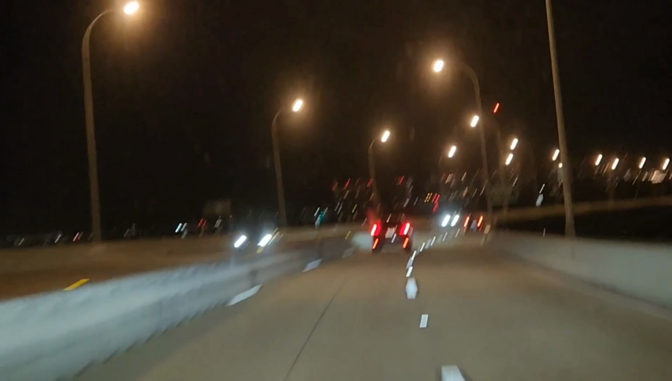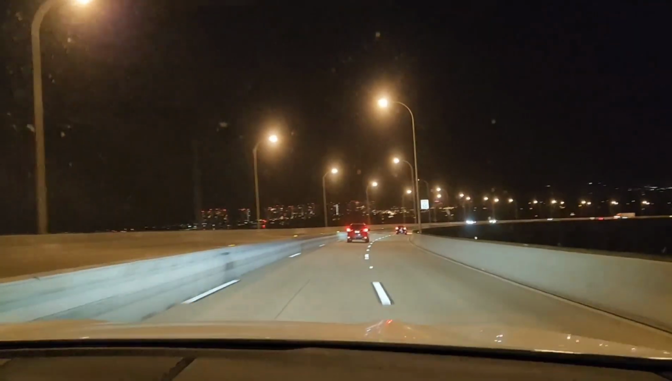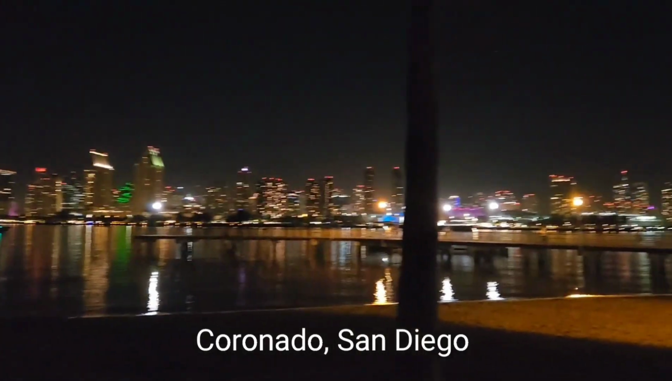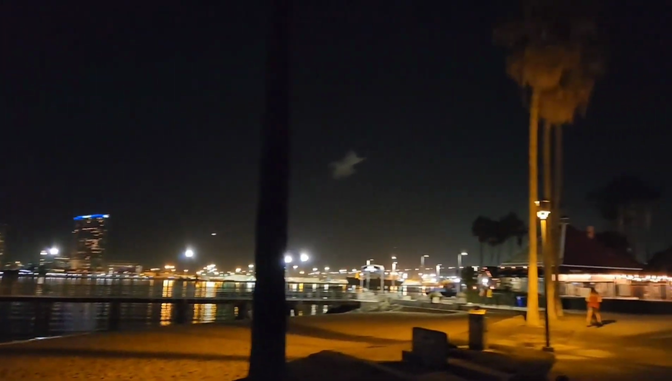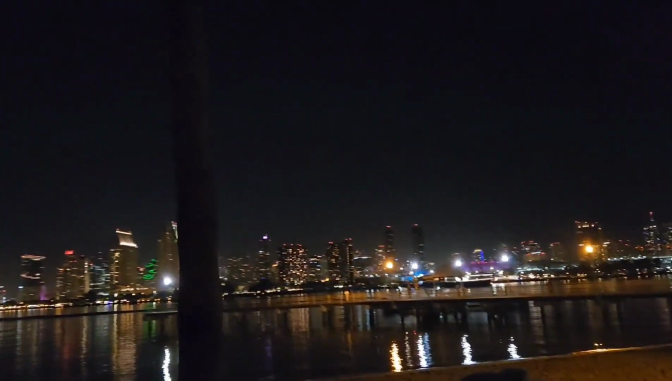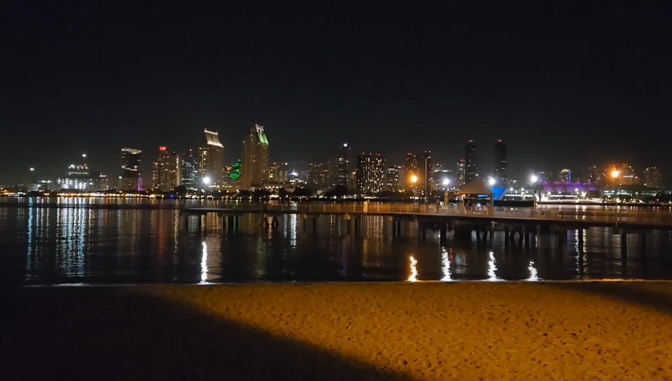This way you get to see the night one. Like I said, tomorrow night we're pushing it because we're getting ready for takeoff. This is the route. The convention center is straight in front of us. Yeah, convention center is right over here.